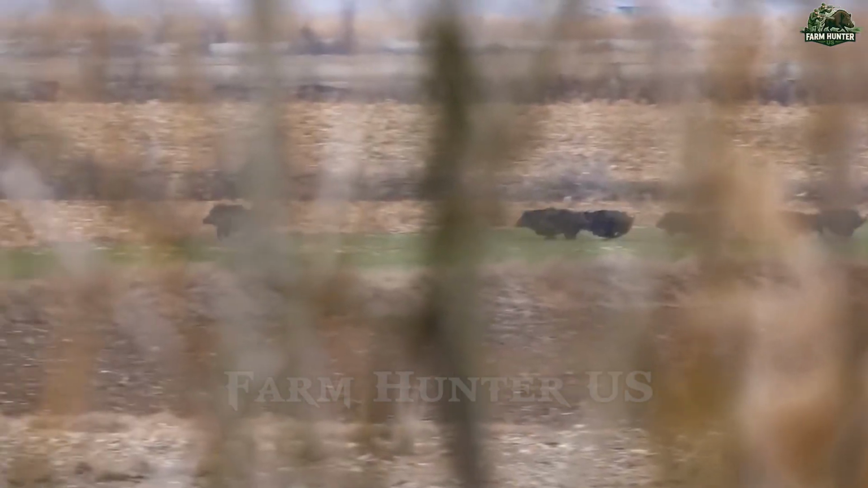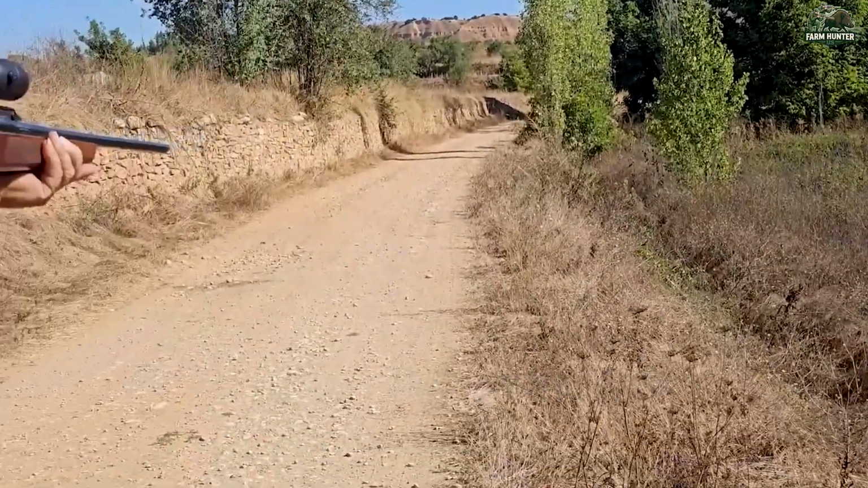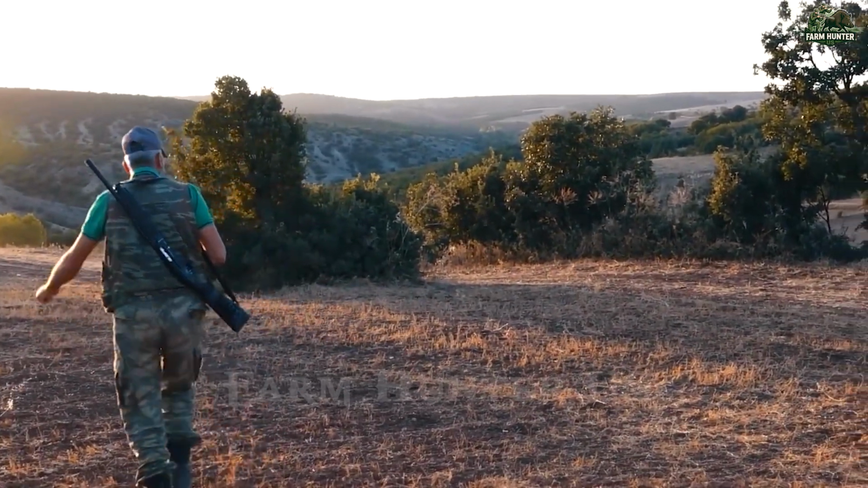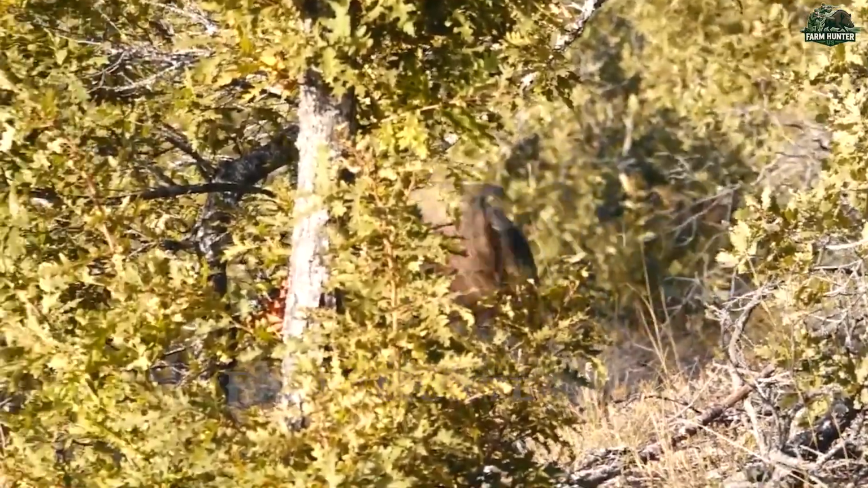Wild boars are quick thinkers. Their acute sense of smell and hearing means they often detect danger long before humans do. After a long chase through thick terrain, I finally locked eyes on another one crossing my line of sight. Another clean shot. Another step forward.